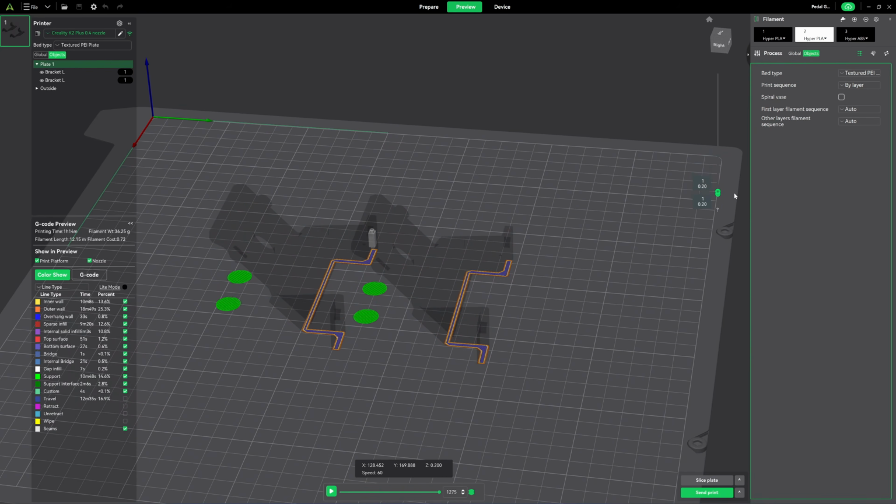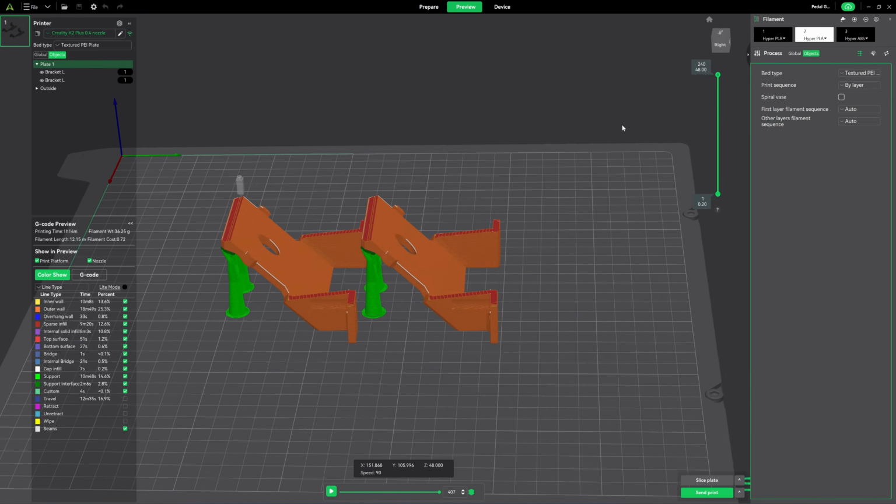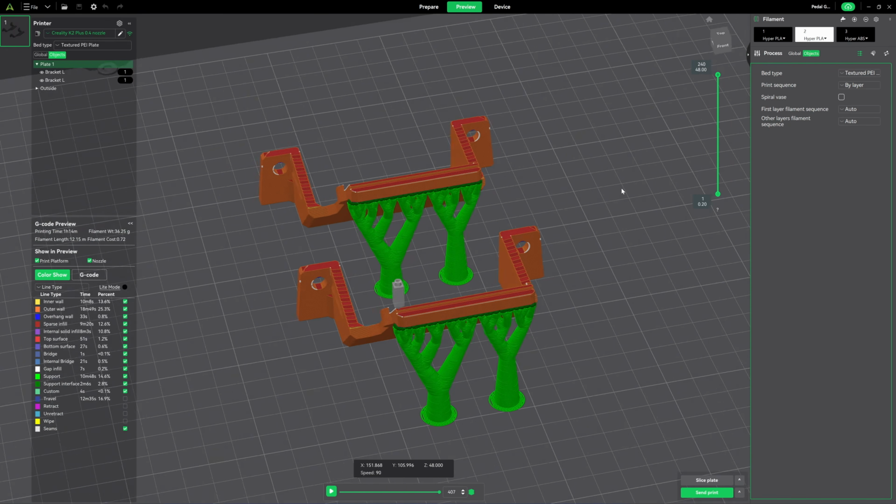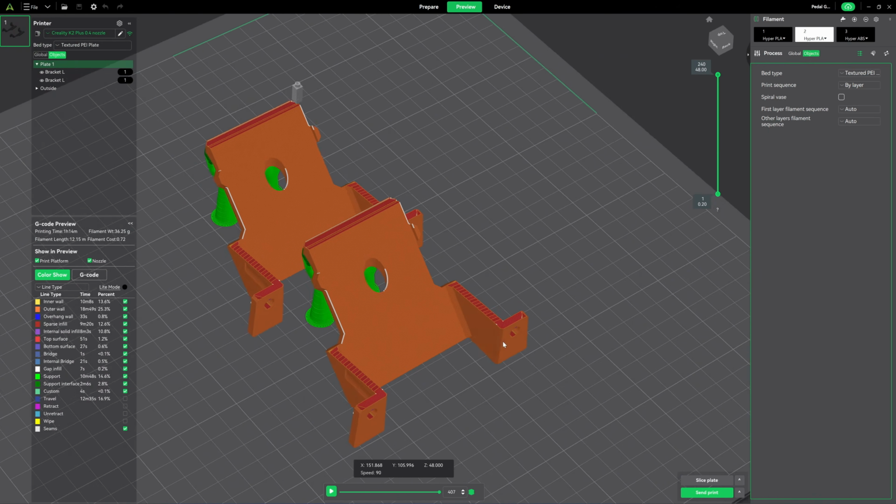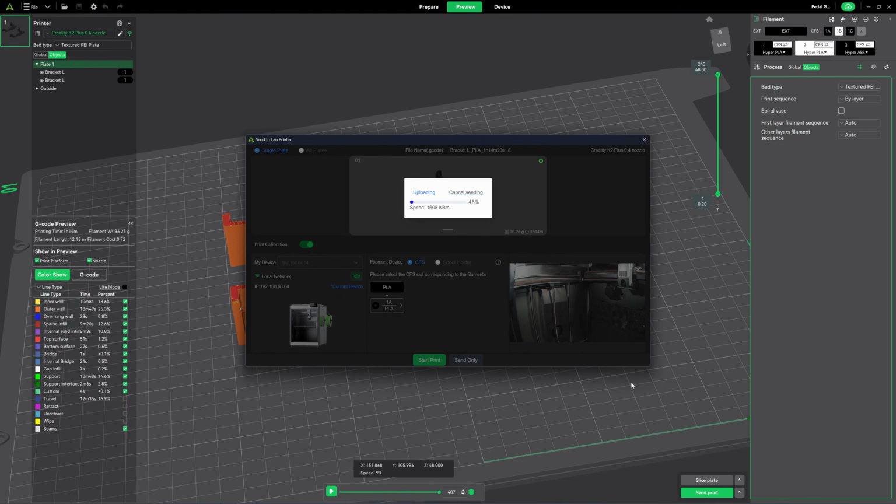So I print it hollow with a standard 15% infill, because if I crash it, I will just replace it. It doesn't take a long time to print. Okay, so let's send it to the printer.